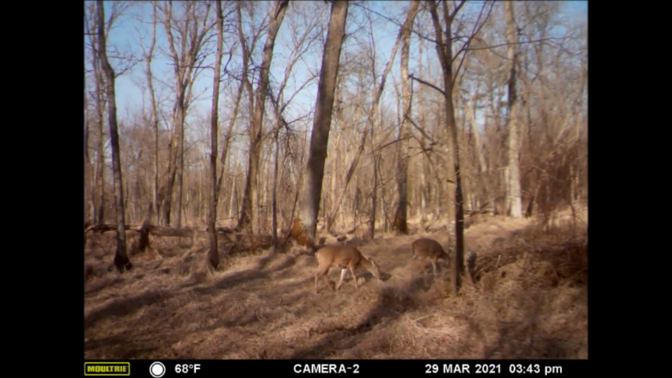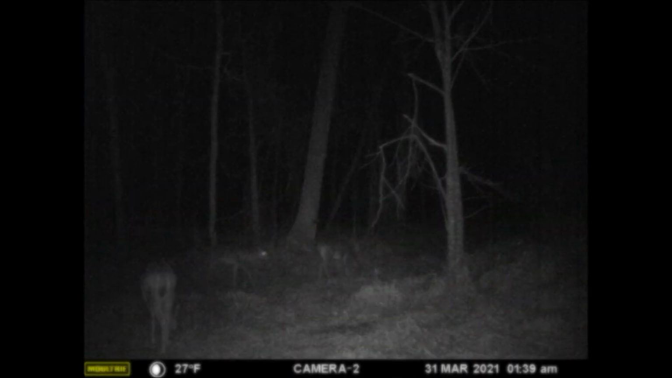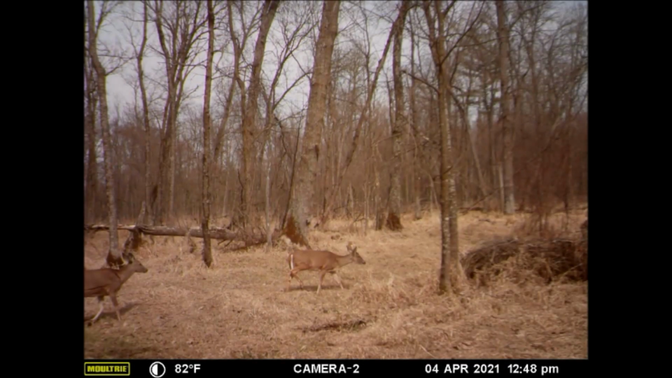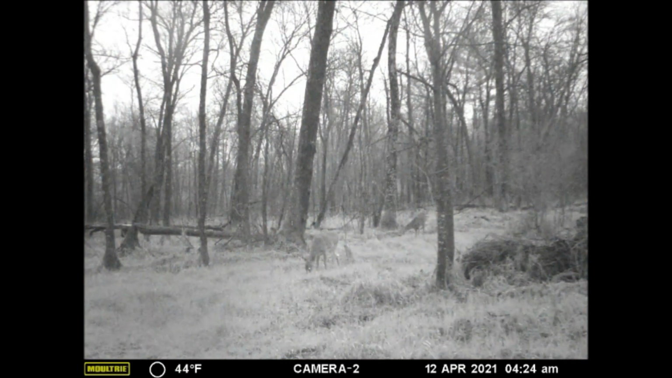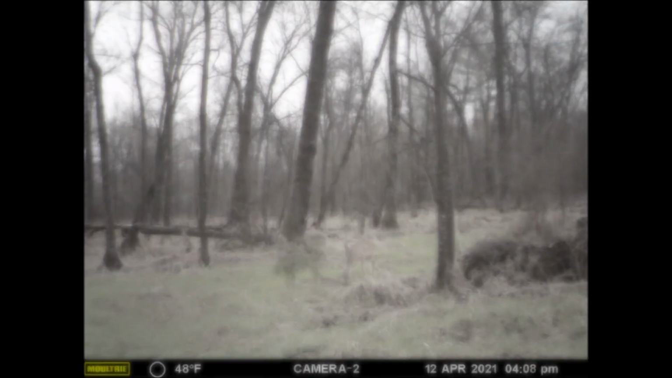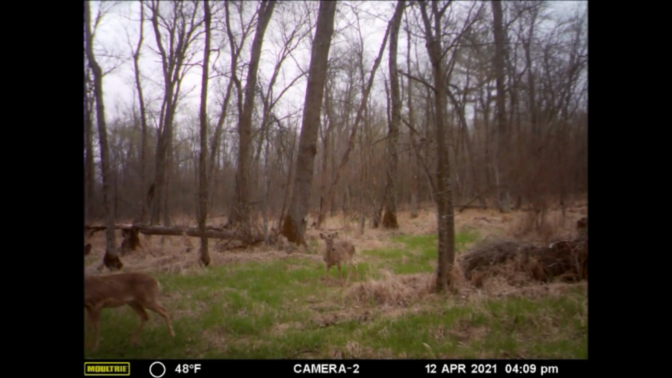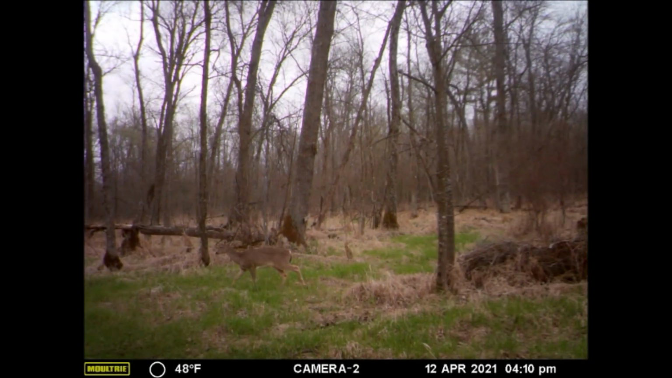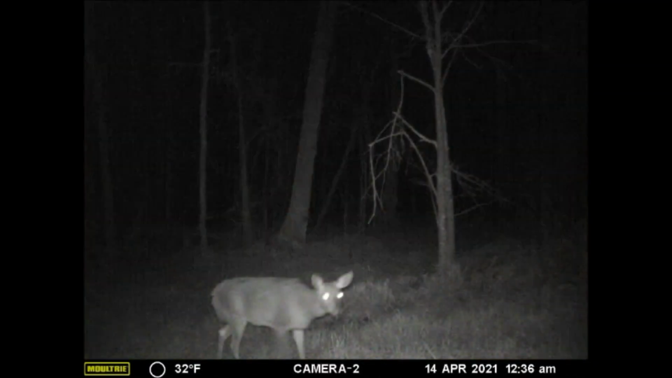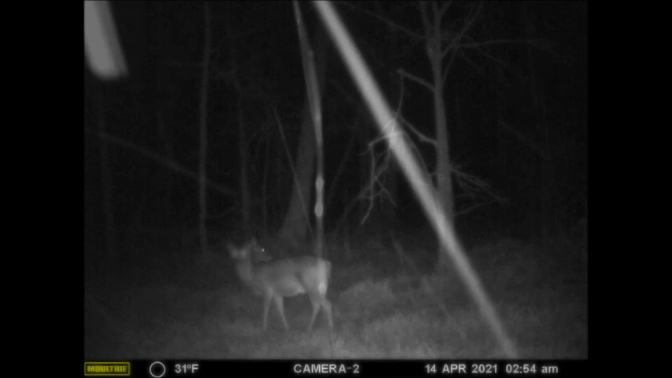Now, we left that trail camera up from March 21st through May 1st for 42 days. In those 42 days, we had 425 trail cam pics showing animal or bird activity. Now, 382 pictures, or 89.9%, were of deer, which made sense, such a large percentage, since we were monitoring an active deer scrape area. Now, 351 pics, or 82.6%, were of does, and 31 pics, or 7.3%, were bucks.